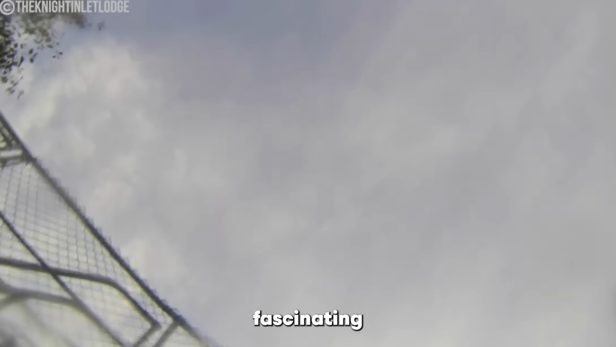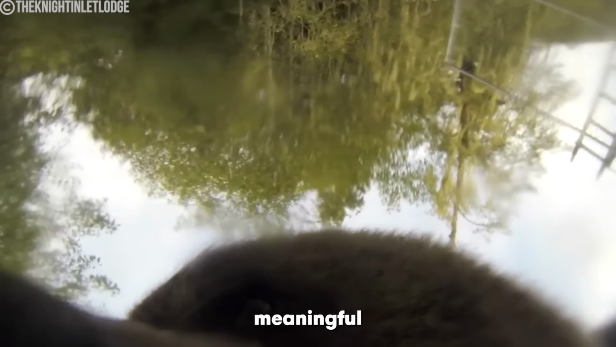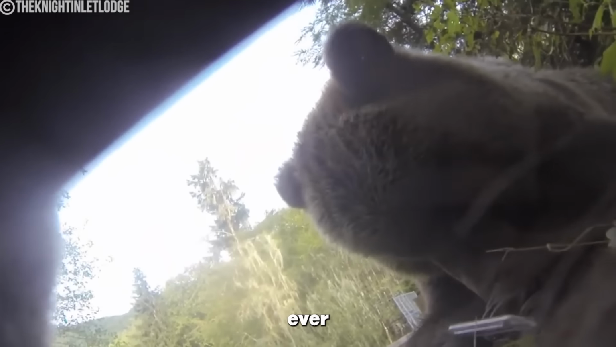The real fascinating thing was the bear's ability to grab the camera and interact with it in a meaningful way. The beast carried the camera for several minutes, taking it around places while it was still filming. And somehow, amidst all this, the camera remained intact, providing some of the most incredible footage we'd ever seen.